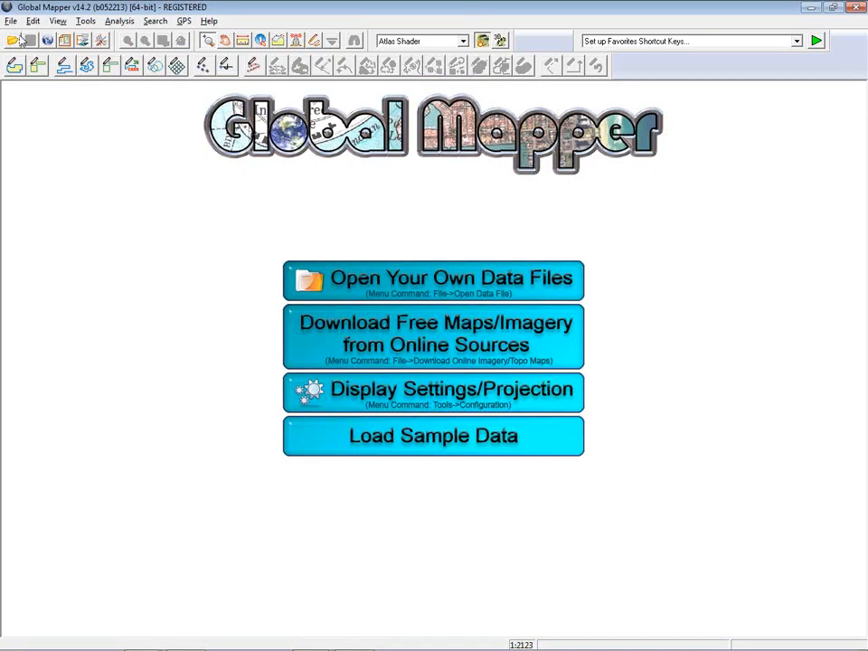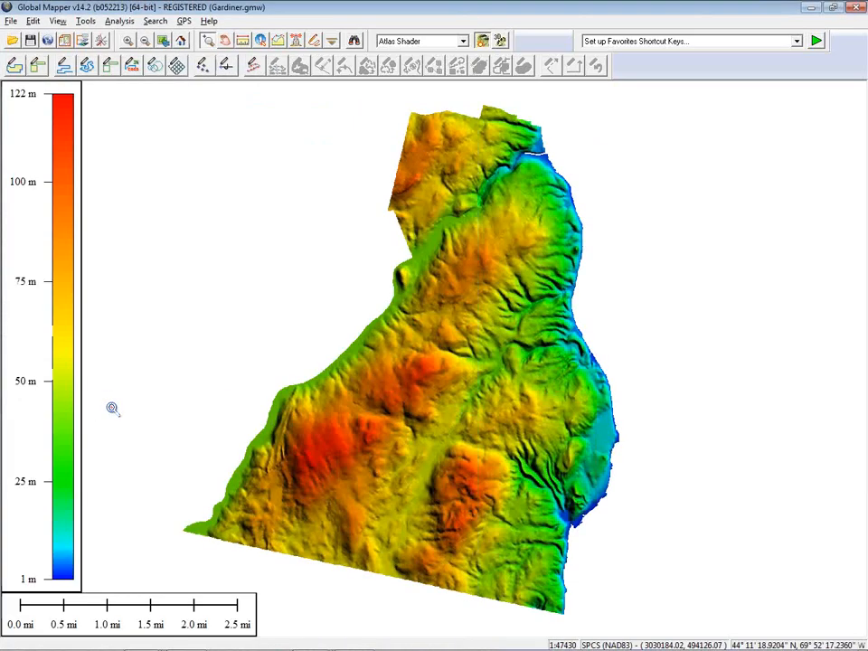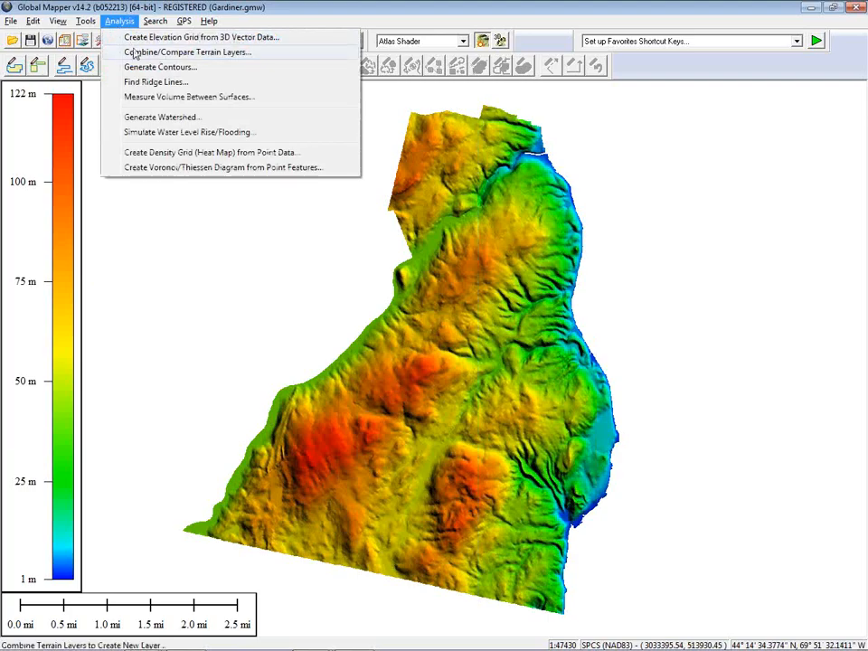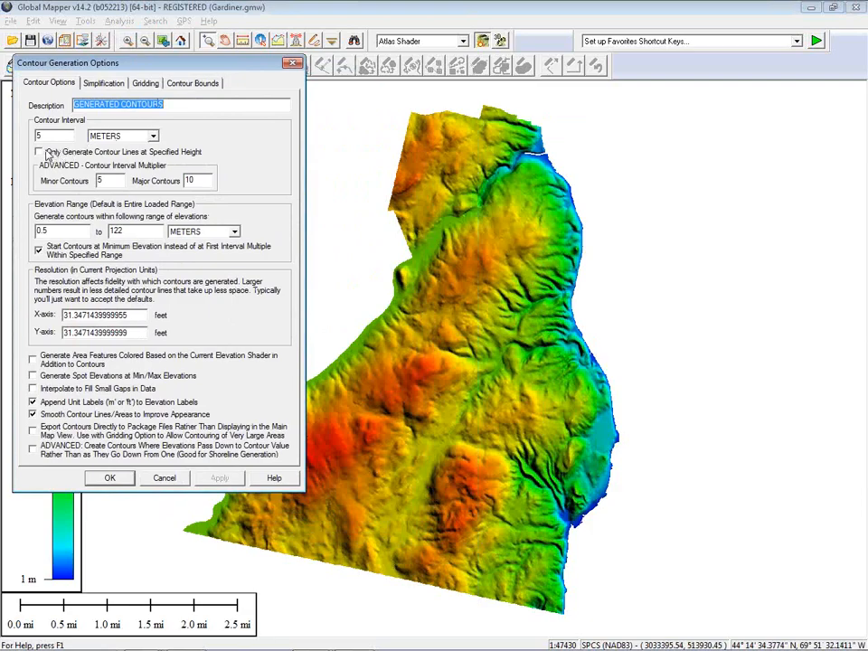I'll load up my gardener data one more time. I'm jumping back and forward just a little bit here, but I want to show you another example of the contour generating function. In this case, again, I'm going to go to the analysis menu and I'm going to generate contours. But in this case, what I'm going to do is actually generate a specific contour. Instead of a contour interval, which in my previous example was an interval of 1 meter, I'm going to define a specific contour. In this case, I'm going to type 100 meters. In other words, what I'm going to delineate is just the 100-meter contour line.